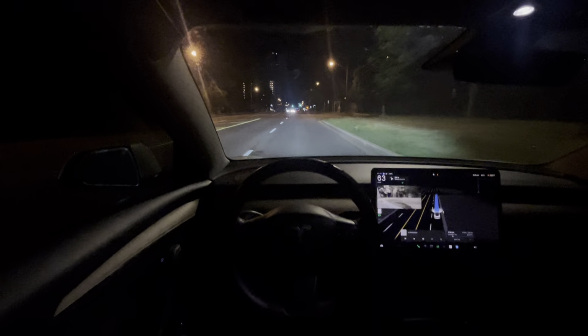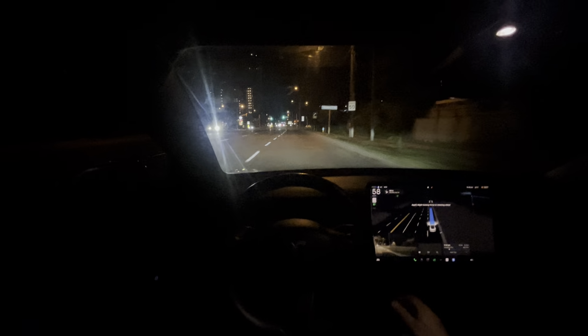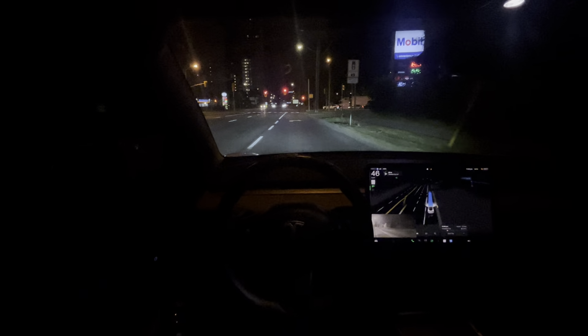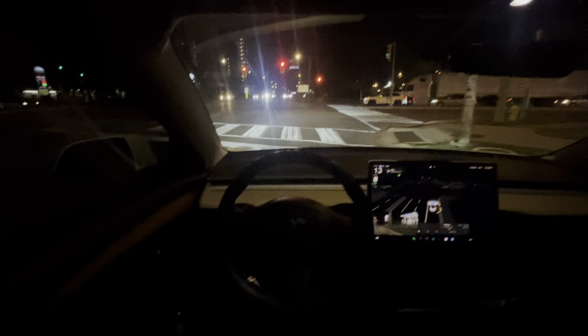Sometimes the interior camera can't really see my eyes. I think right now might be one of those times, so I have to constantly give the steering wheel a little bit of a wiggle. I don't know if it might be my camera or my seating position. Let's see if it gets a little bit better.